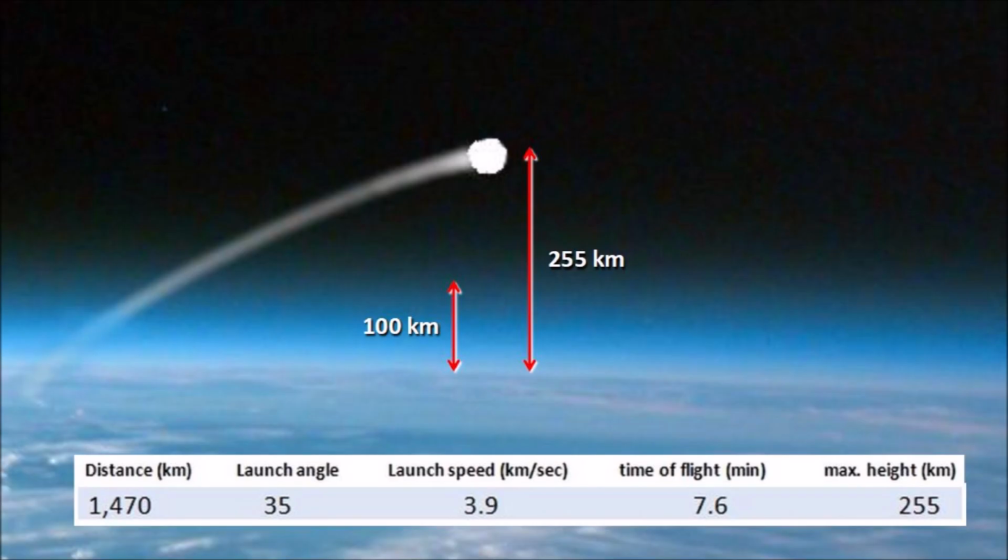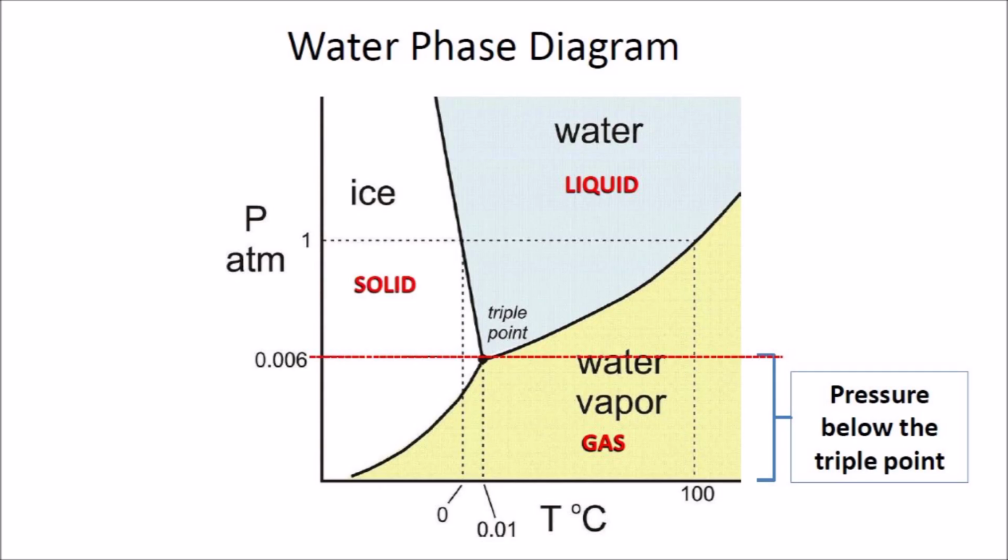The atmosphere of the Earth has a thickness of only 100 kilometers, so all these trajectories were suborbital space flights in the vacuum of space. Without air resistance, the mass of the glacier ice projectiles would not decrease by ablation during their flights above the atmosphere. Notice that when the pressure is below the triple point, which is 6/1000ths of one atmosphere, water can only exist as a solid or a gas regardless of the temperature.